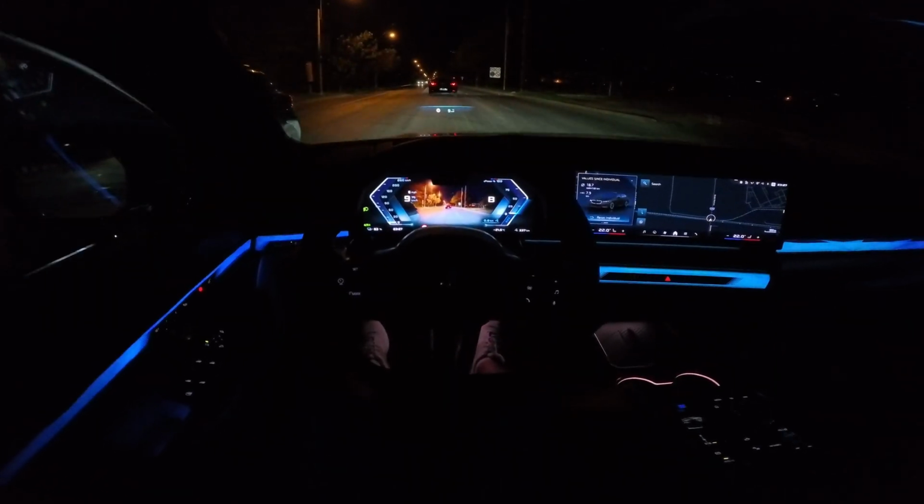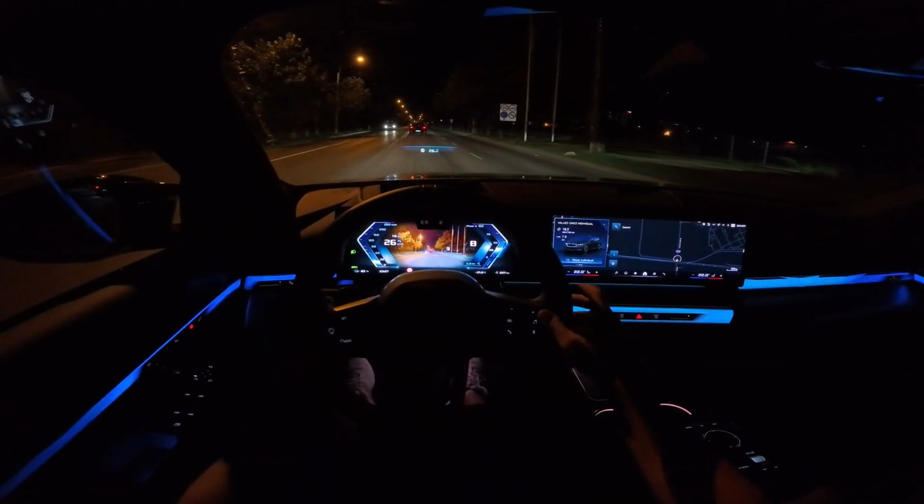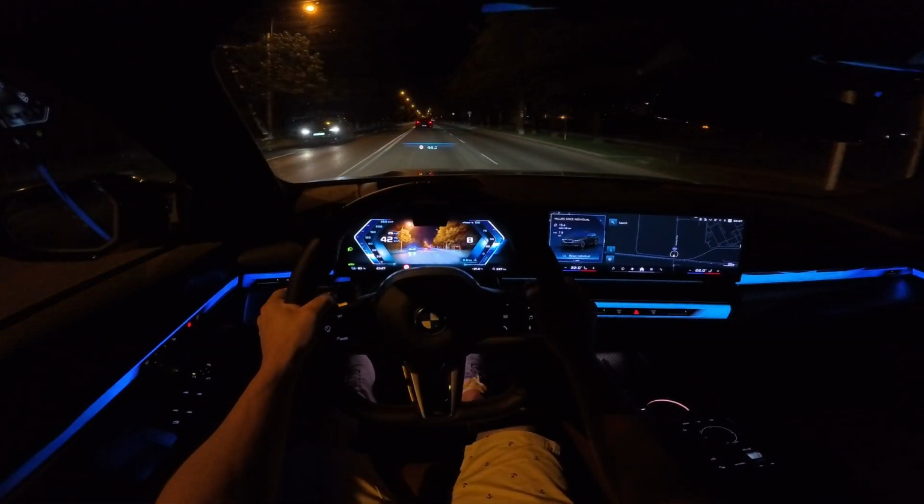I think it's amazing. You can see right here the suspension. On this suspension you feel how the suspensions are set up.